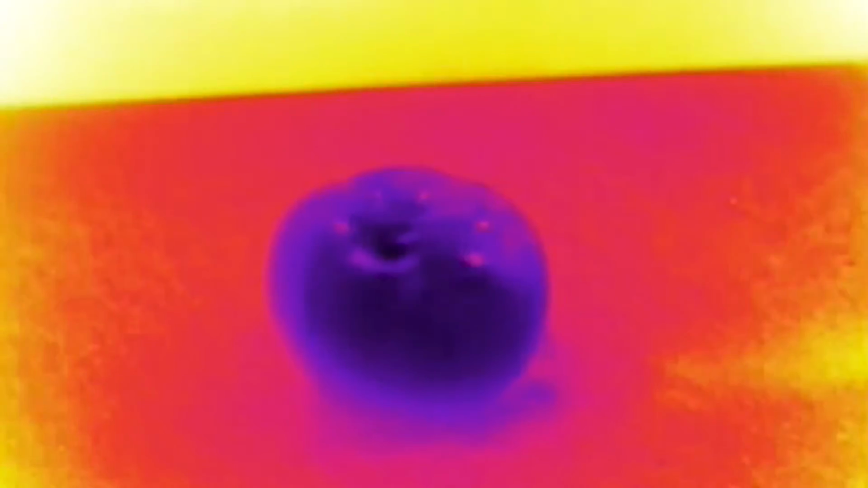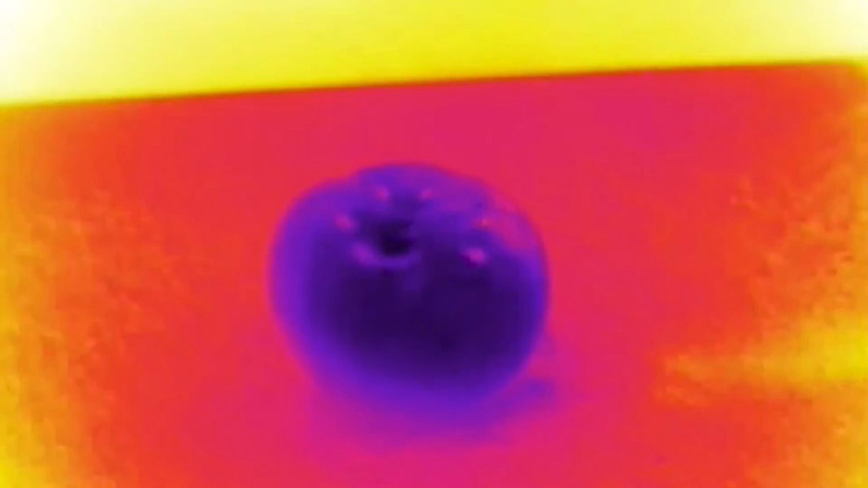What's a BLT without a tomato? Let's take a look at this thing under the StingRay lens. Do you hear what I'm saying? I cannot wait to sink my teeth into this X-BLT.